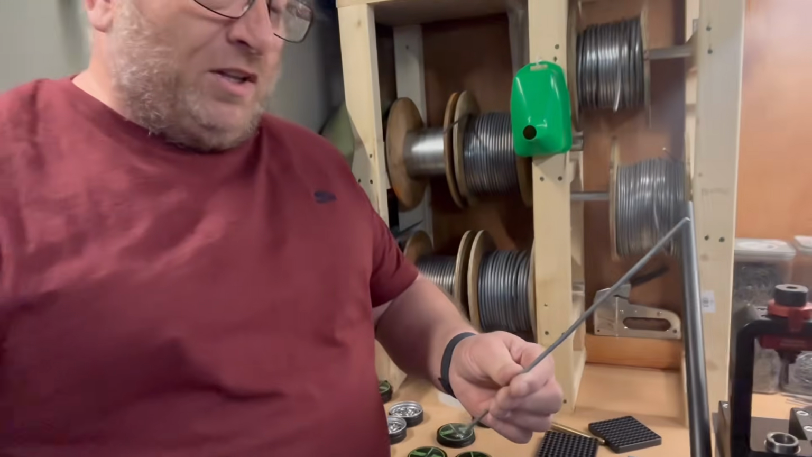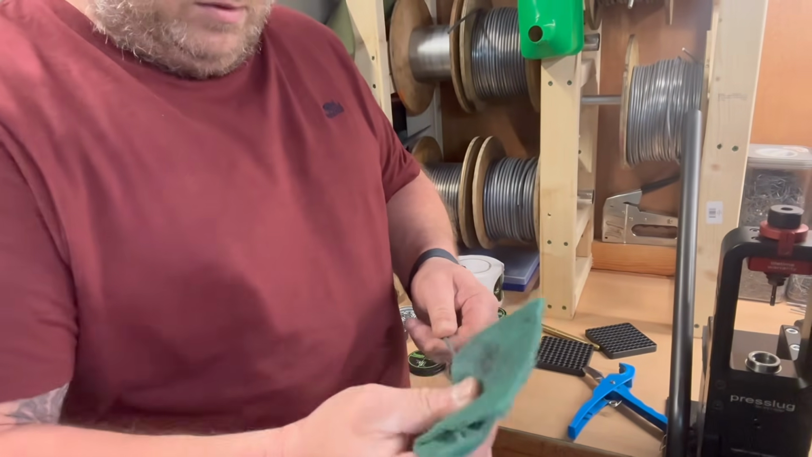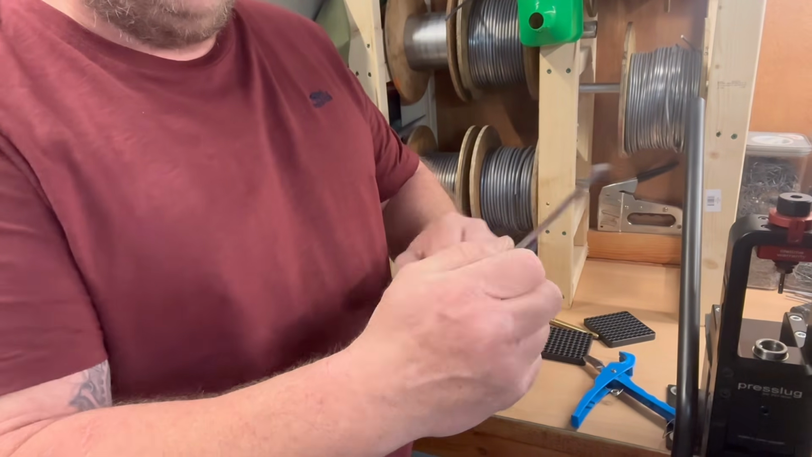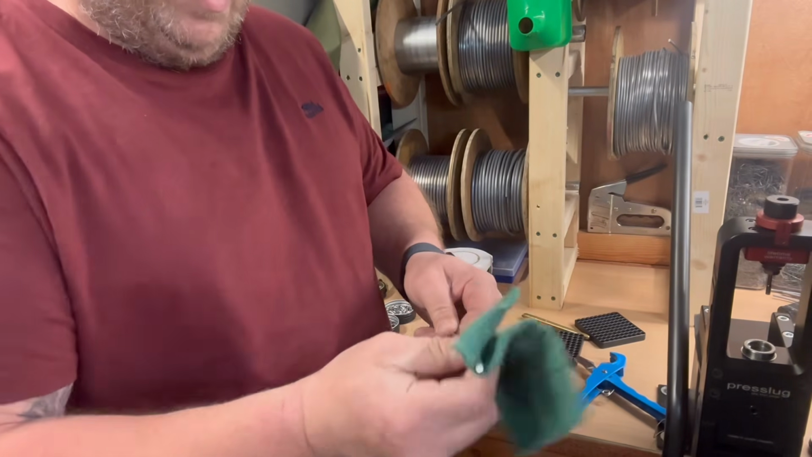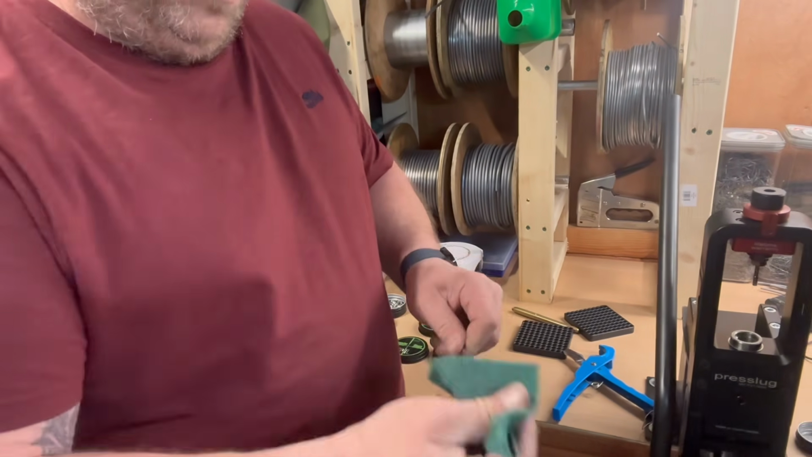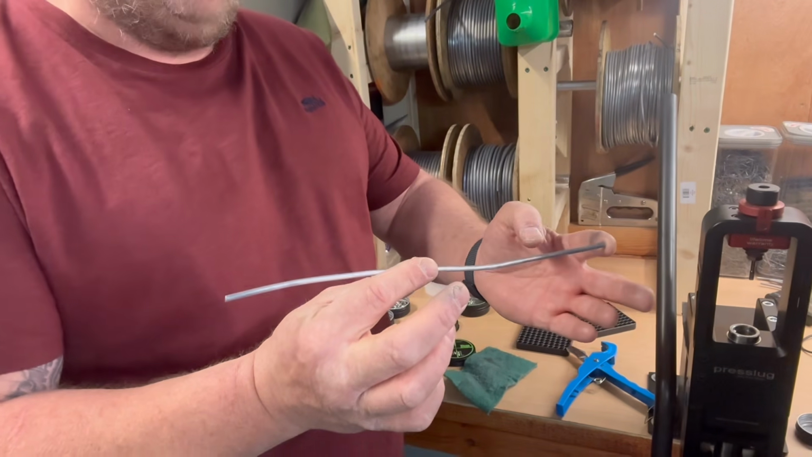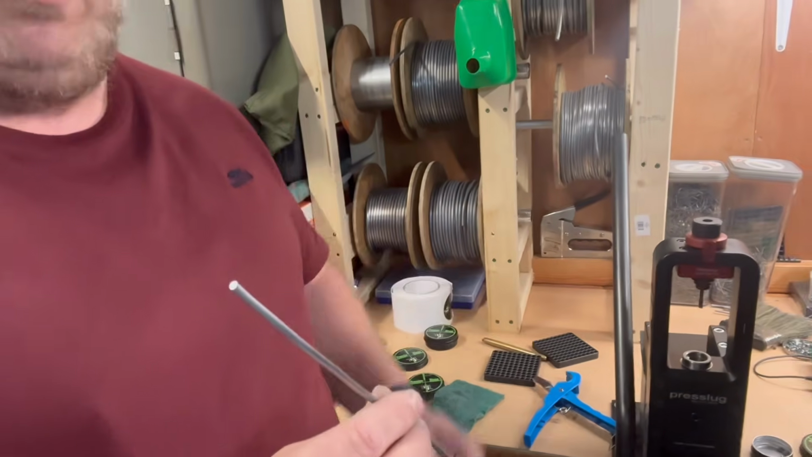So nothing fancy with this. 3M cloth and give it a quick wipe. As you can see, a couple of rubs and you've gone from dull to shiny. Same again the other side. There we go. So that's now ready for the next step, which will be cutting to about 3 grain over its target size. So we'll go to the chopper.